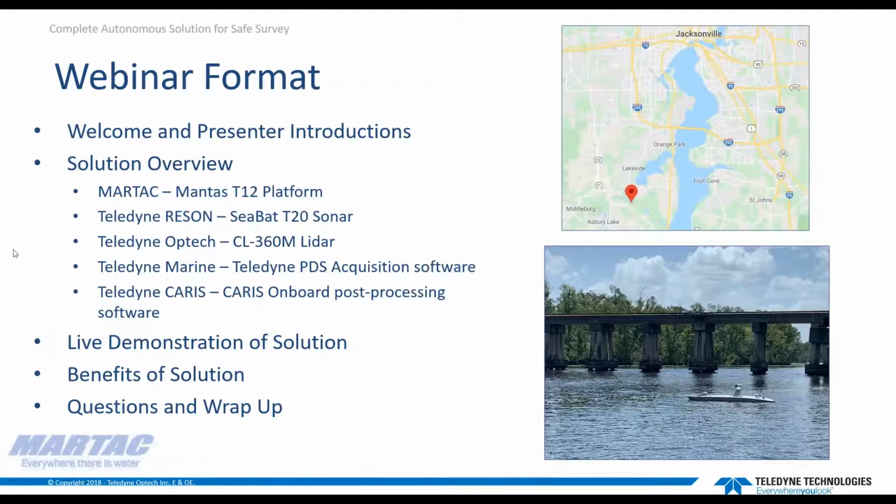Just to quickly go over the format of this webinar. For the first part, we have prepared a few slides to provide an overview of the system being demonstrated. Following that, we'll have a live session showing the system in operation, conducting a survey in Black Creek, and then, time permitting, we will conclude by answering any questions. There is a Q&A section on the GoToMeeting interface where you can submit any questions you might have as we present. We'll certainly try to answer as many questions as we can in the allotted time, but if we cannot get to them, we'll be providing feedback on those questions in a follow-up after the session.